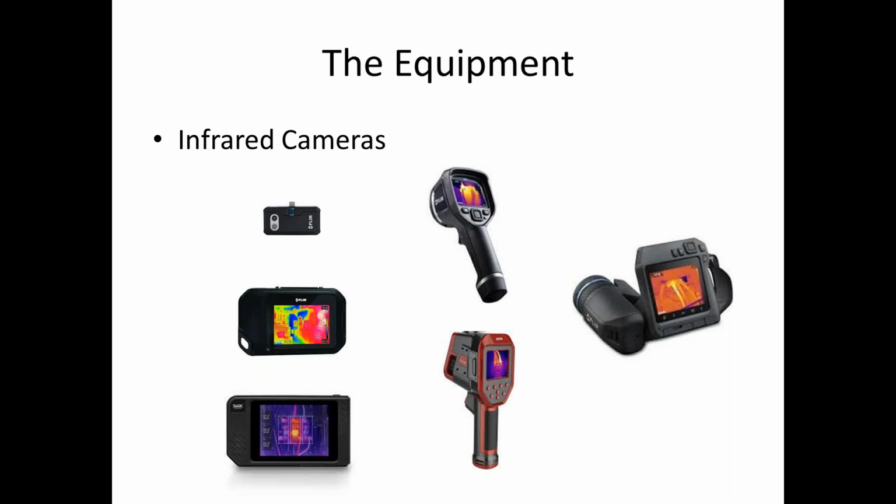I spent $20,000. The small little camera on the far top left, these little things that plug into your phone, has far more power at $400 than the camera that I purchased in 2005 that I spent 20 grand on. So they've come a long way.